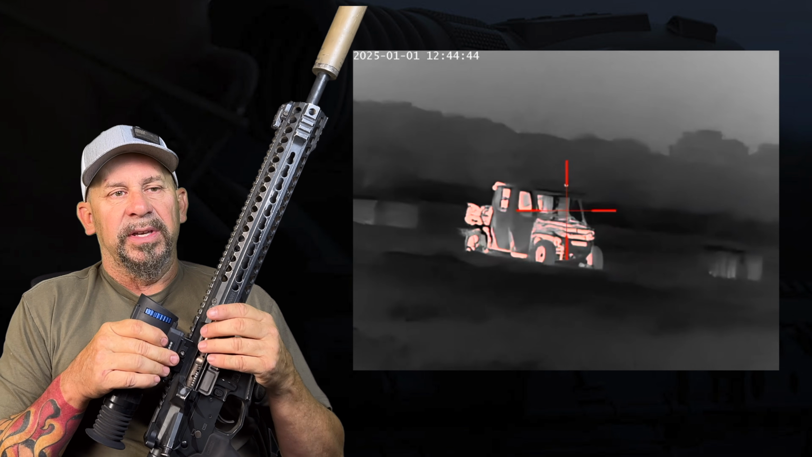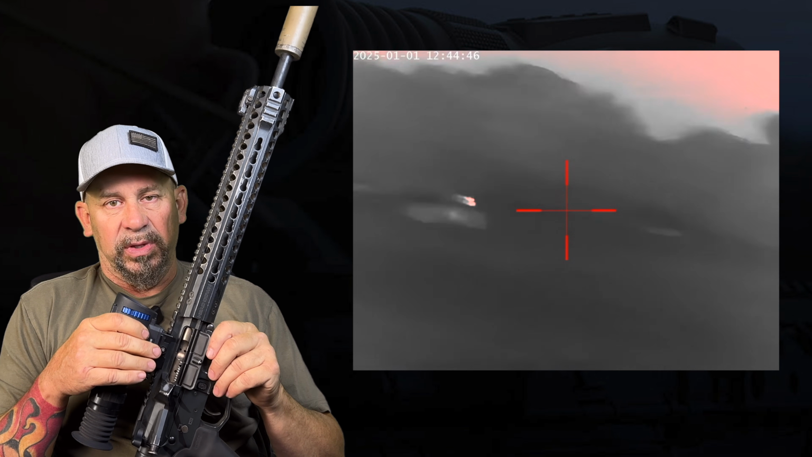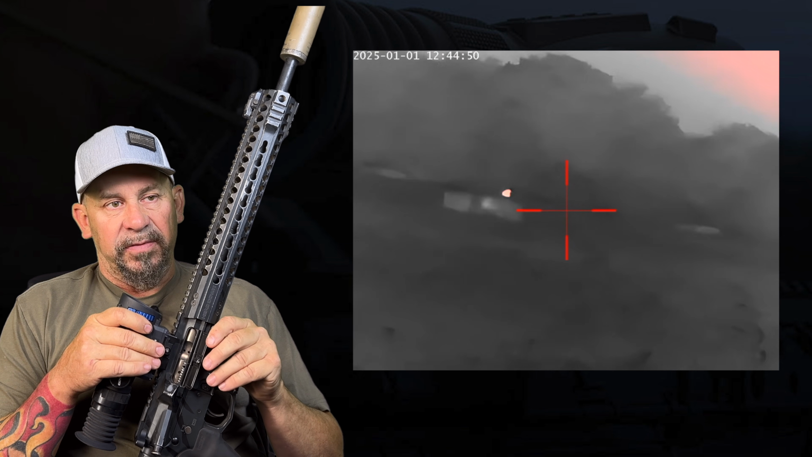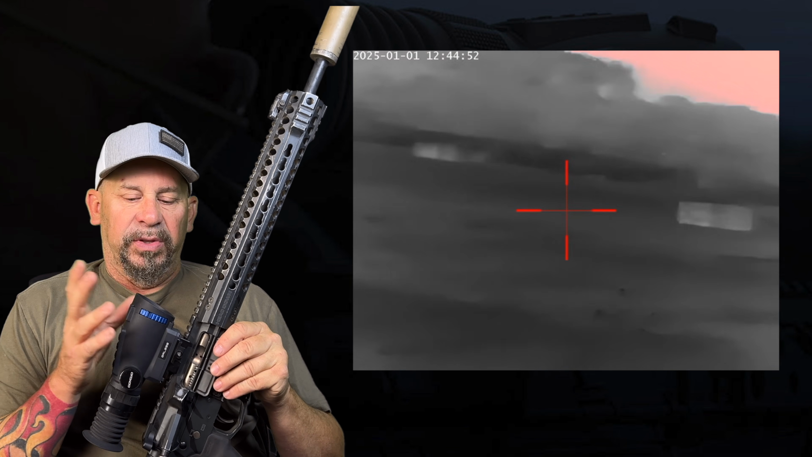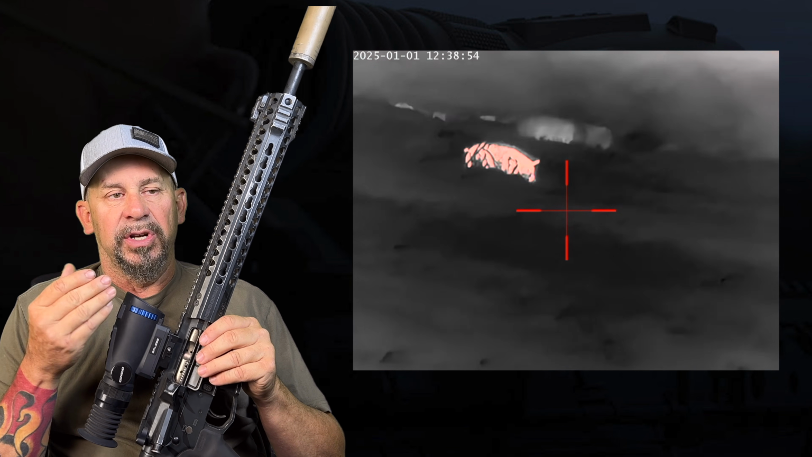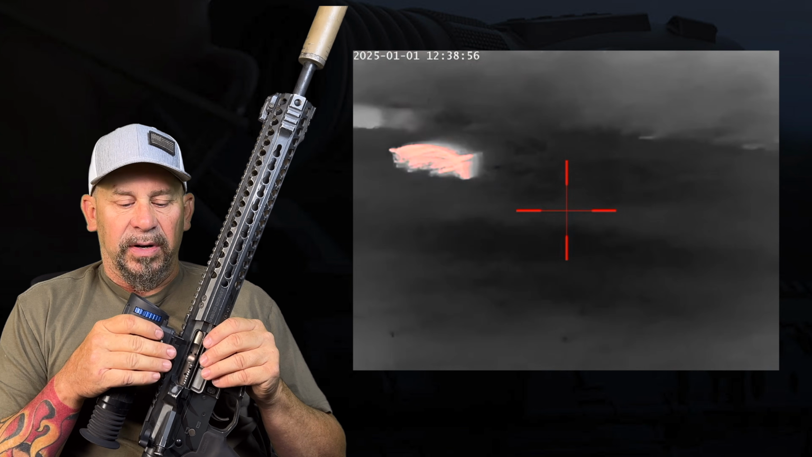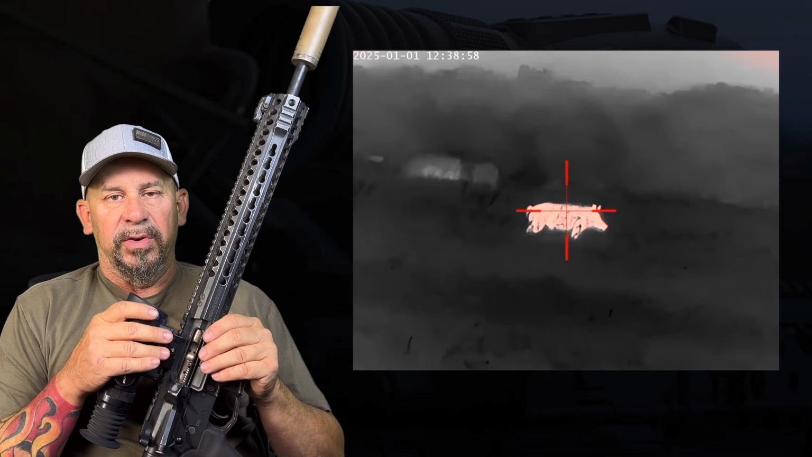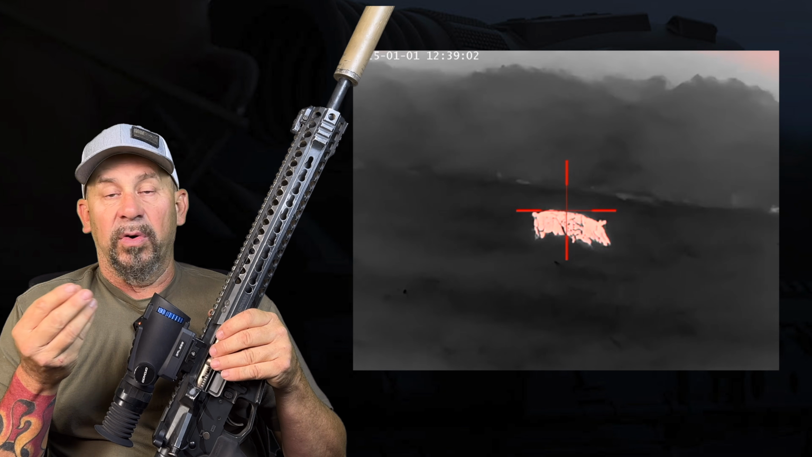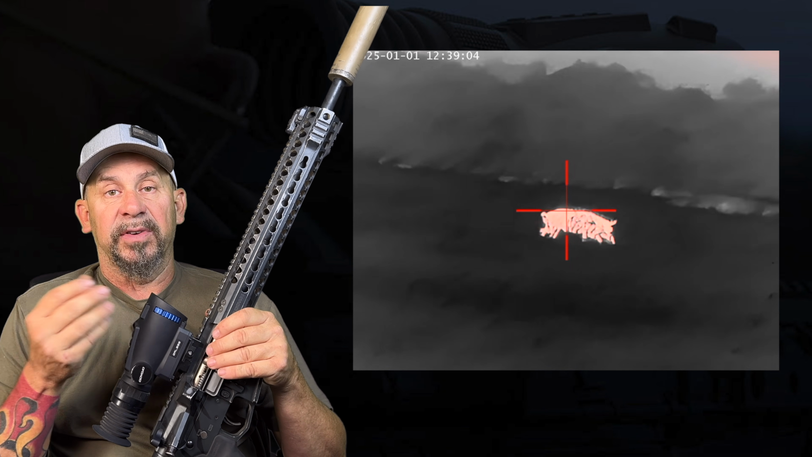Now the other thing with this, which a lot of guys will really like, is it has a 4-power base magnification. So with that 4-power base magnification, you don't have to zoom as much. Now, what am I talking about there? You take a regular 35-384 thermal optic that has maybe a 1.5 or a 2.0 base magnification.